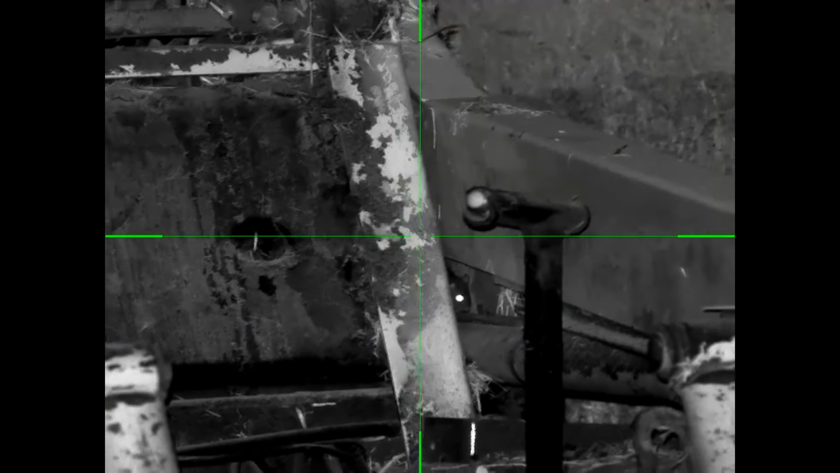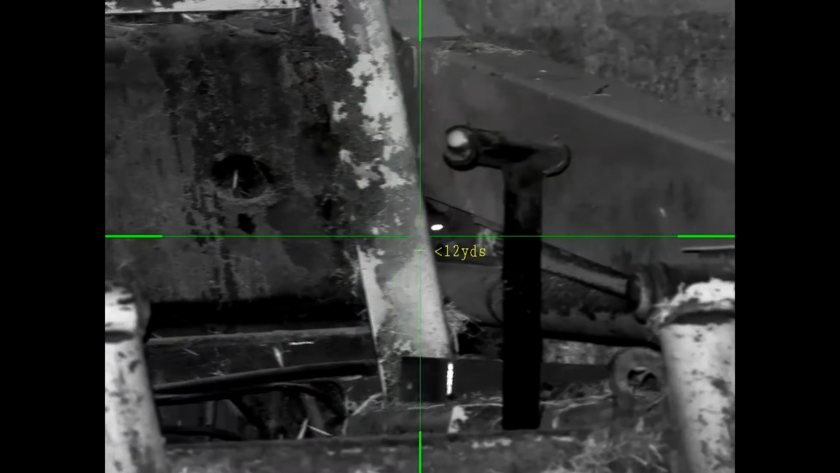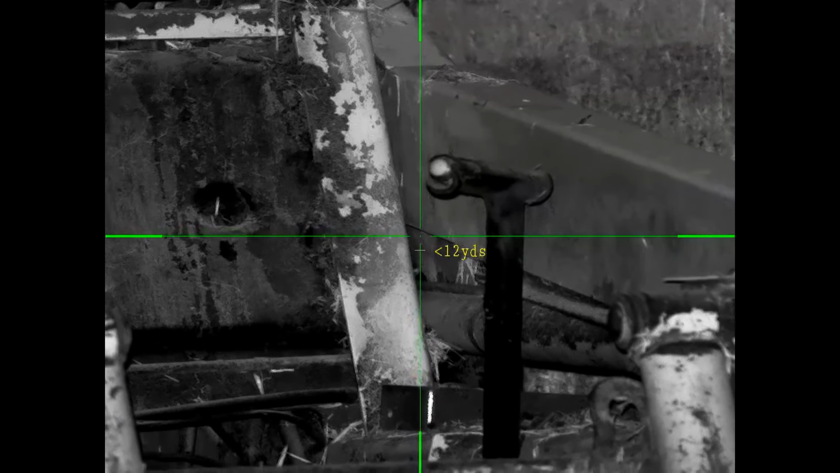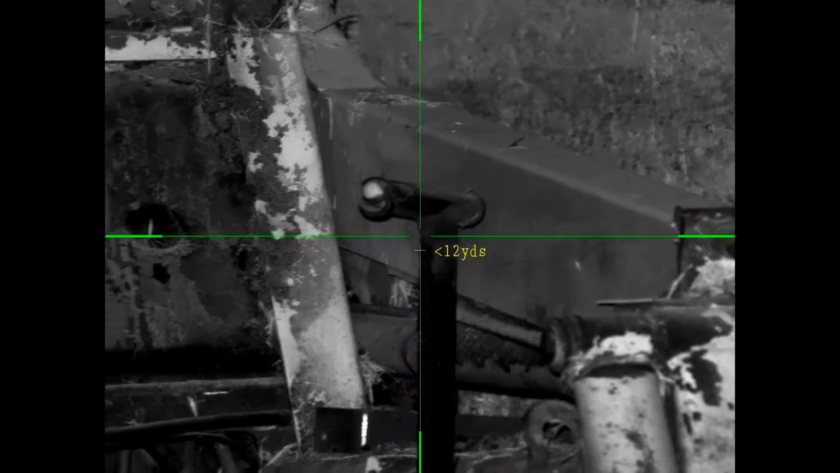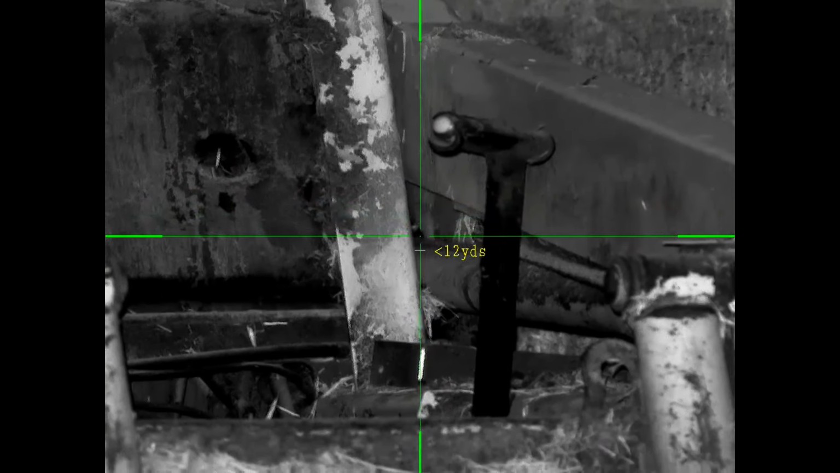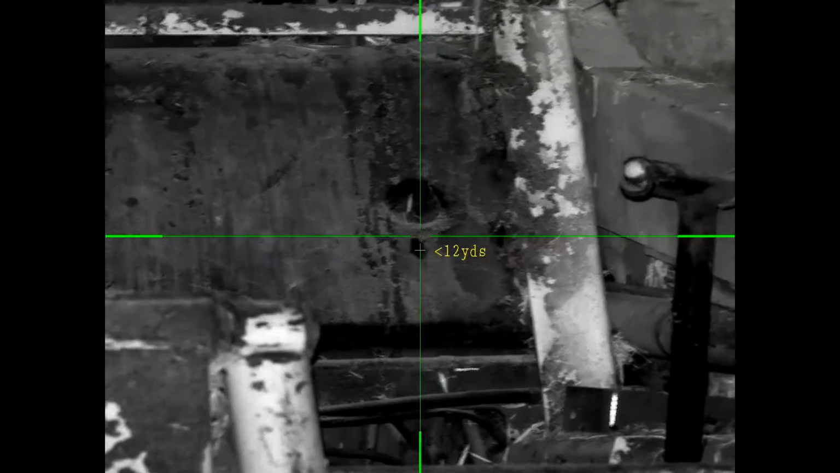Oh, there we go. I've seen a tiny bit of heat through the gap in the Bobcat, and there he was. I think I've just shot number 12. Could be 13. I'll have to look over the footage.